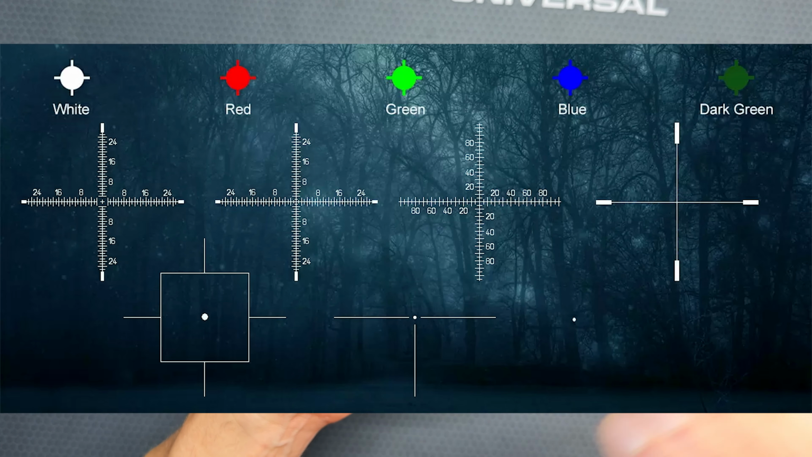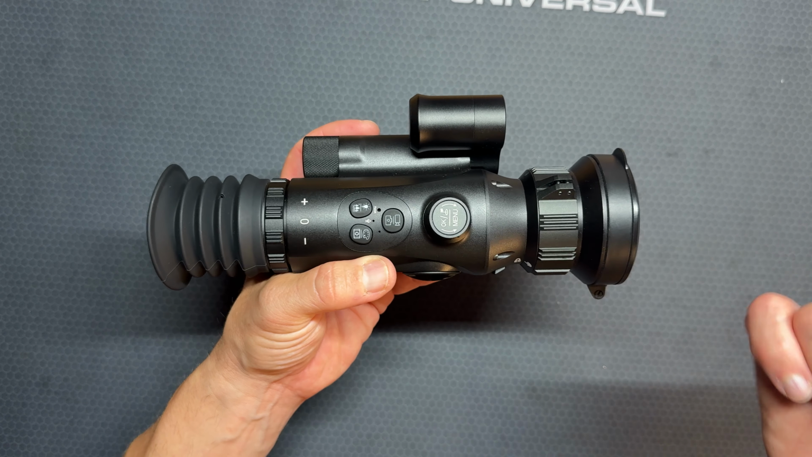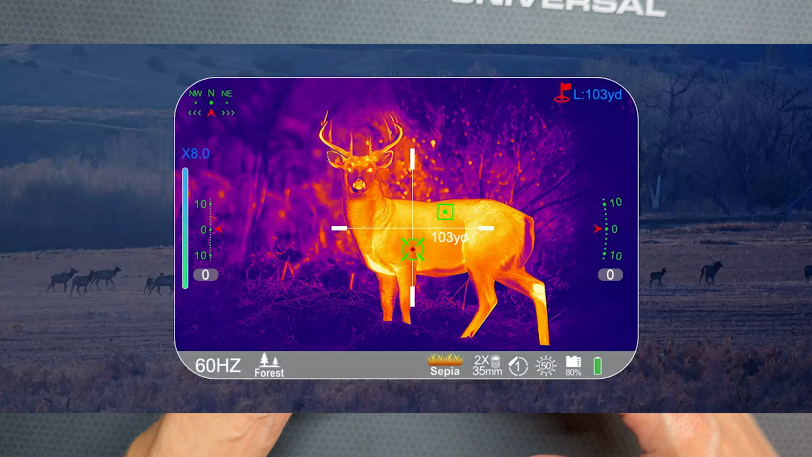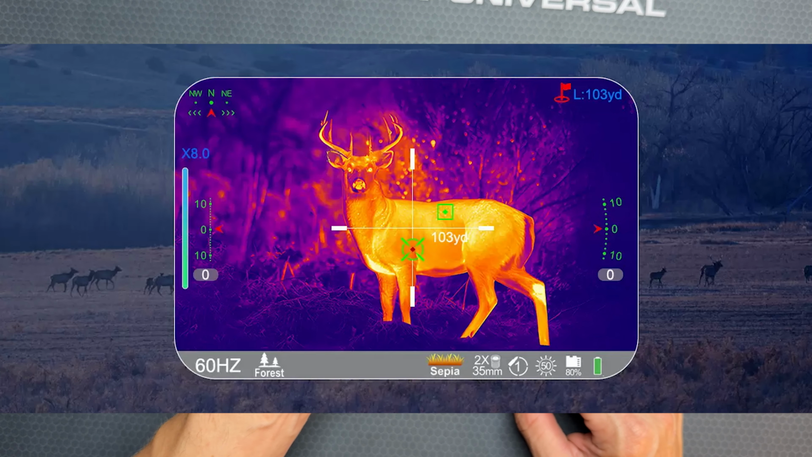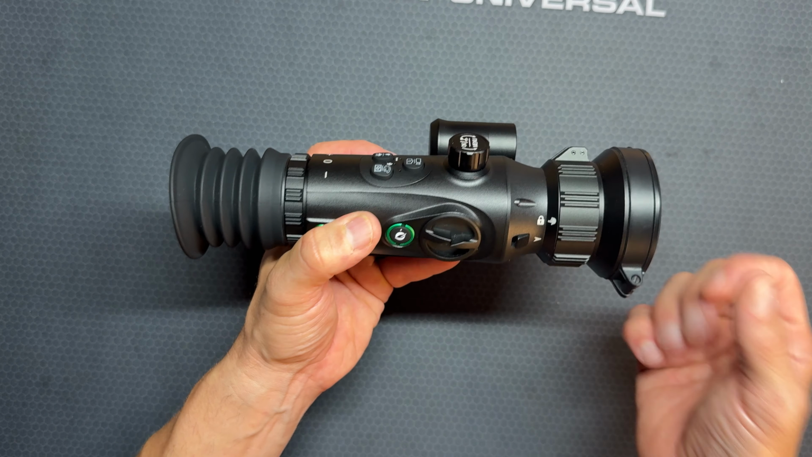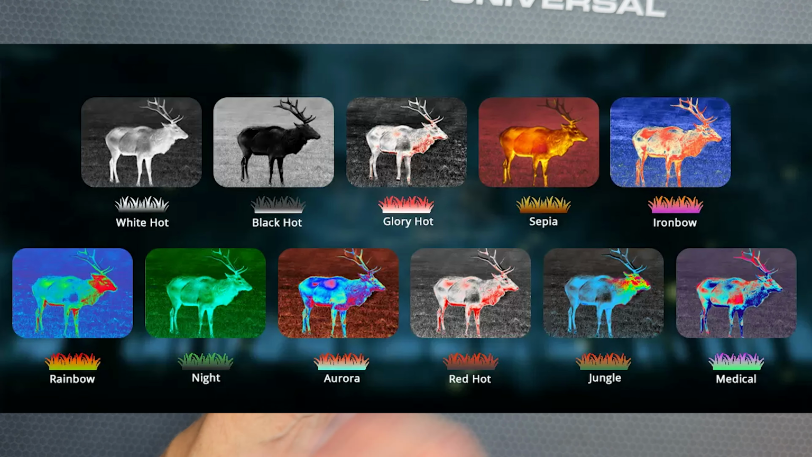So there's a bunch of different reticles that you can pick from. With the ballistics calculator, typically I just kind of run some sort of crosshairs. I input my data, I press the range button, it gives me my hold over, so I don't need MOA or MRAD reticles. I just kind of prefer the cross reticle, especially if I got a ballistics calculator in here that does everything for me. Also, a bunch of different color palettes that you can choose from.